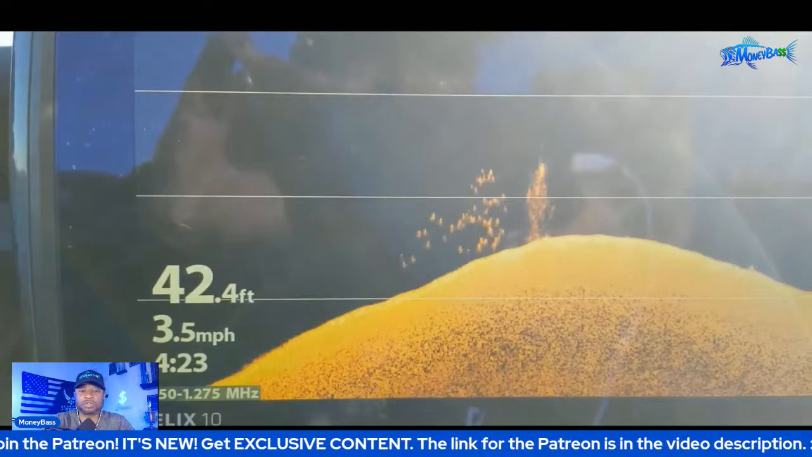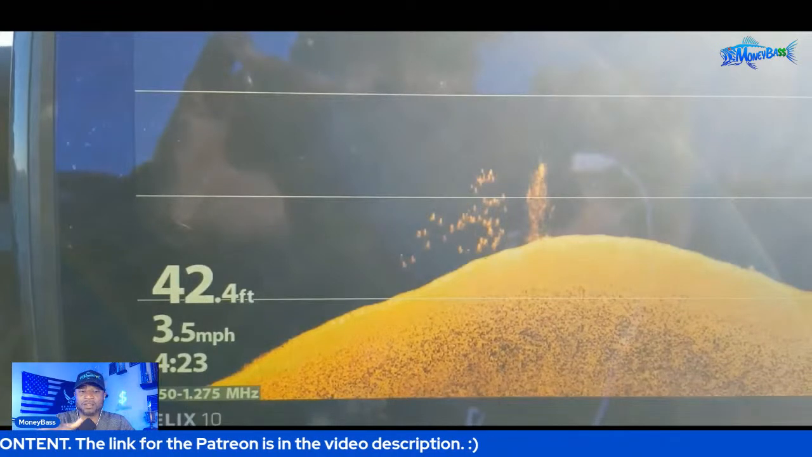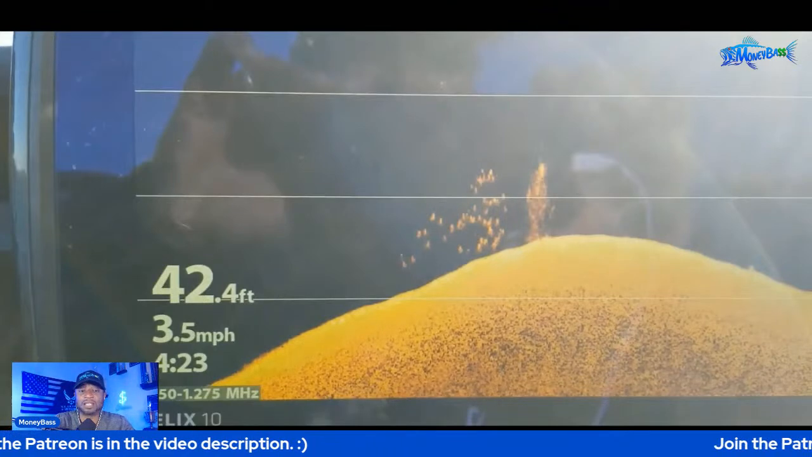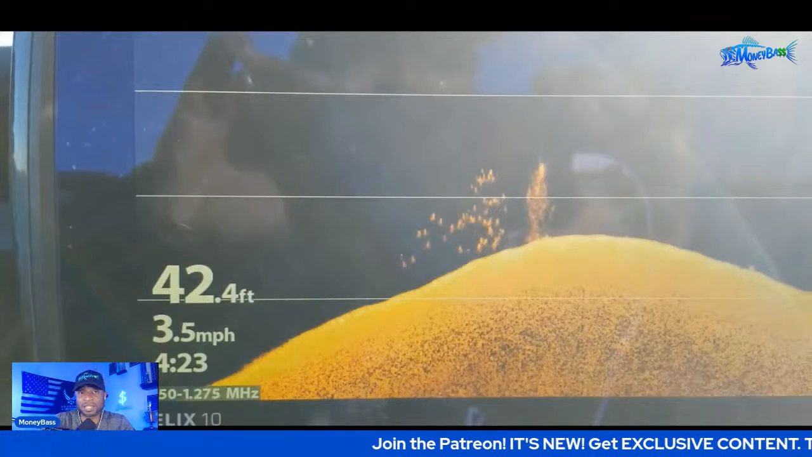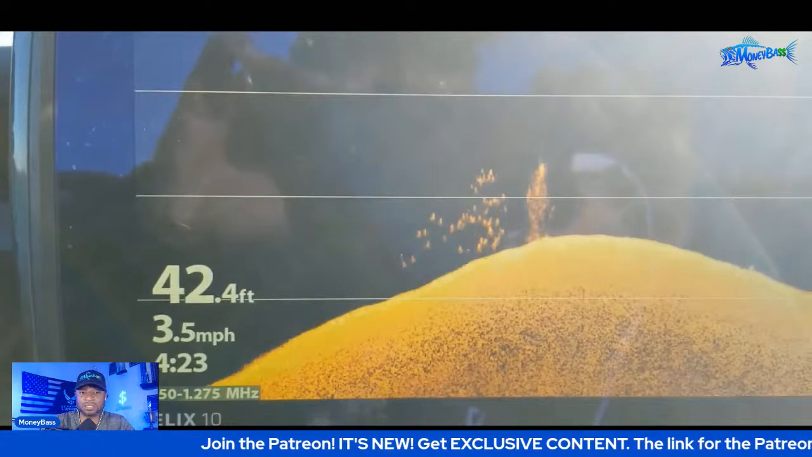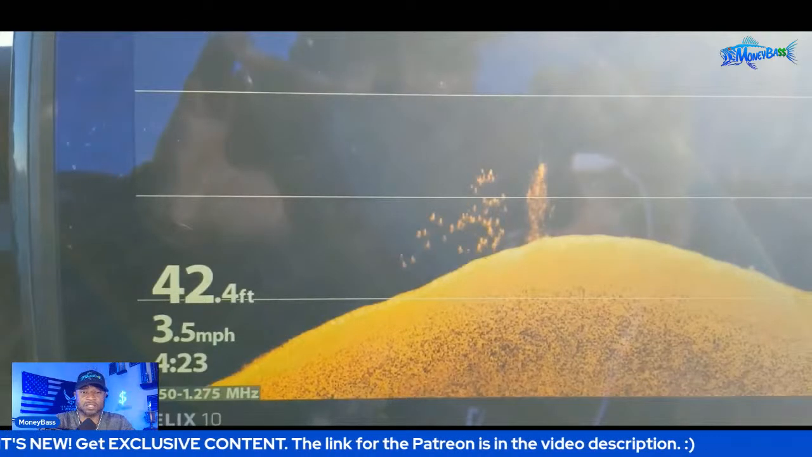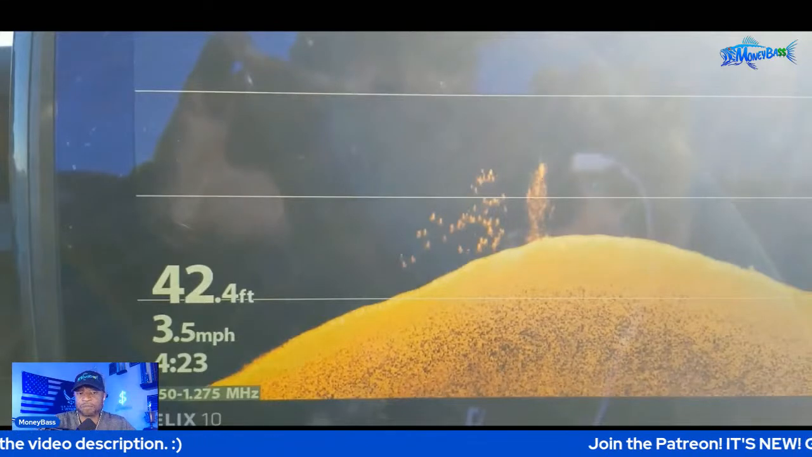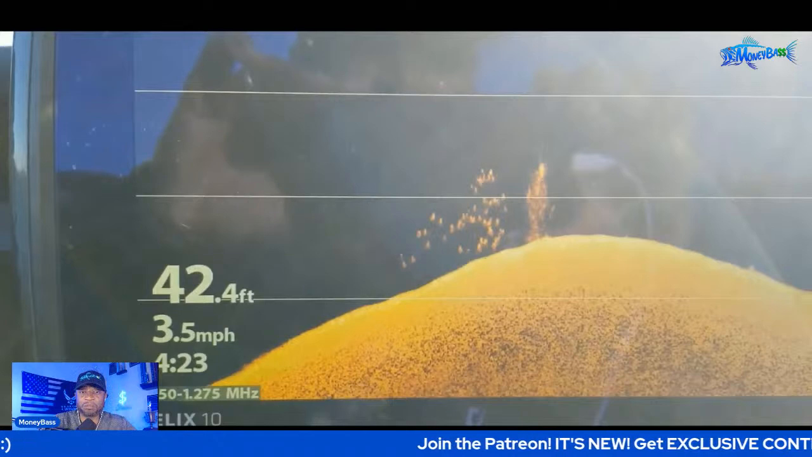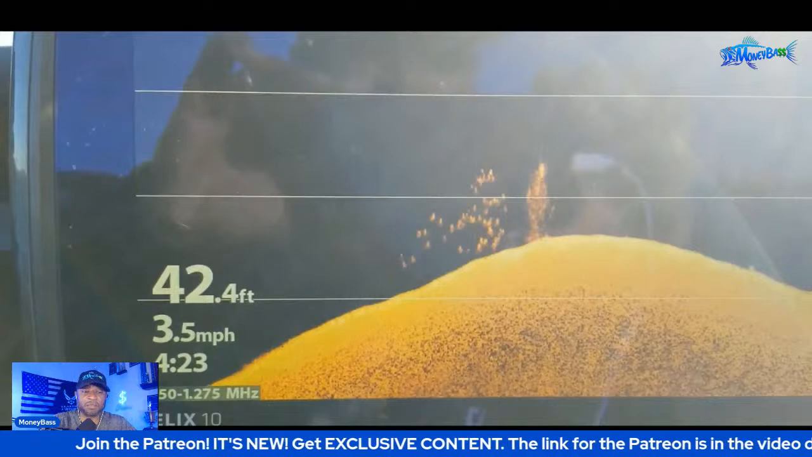Sometimes it may be hard to make out that brush pile, depending on how long it's been there and the structure of it itself. Sometimes it blends in and it's a little harder to see on that Mega 360. But with that Mega Live, you are definitely going to see these fish, and you will see that brush pile or that tree right there. This will allow you to pull off maybe 40, 50, 60 feet from those fish and cast whatever bait you need into them without really being detected, so you don't have to get directly over those fish. To me, that is another advantage of that Mega Live system.